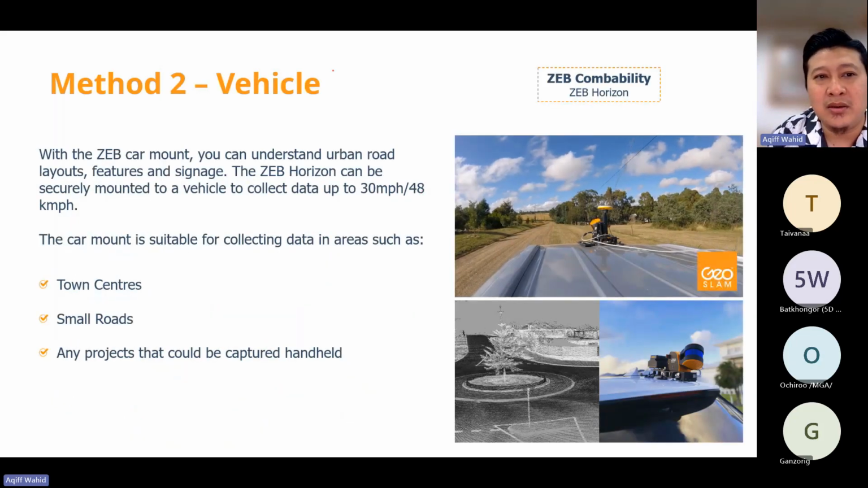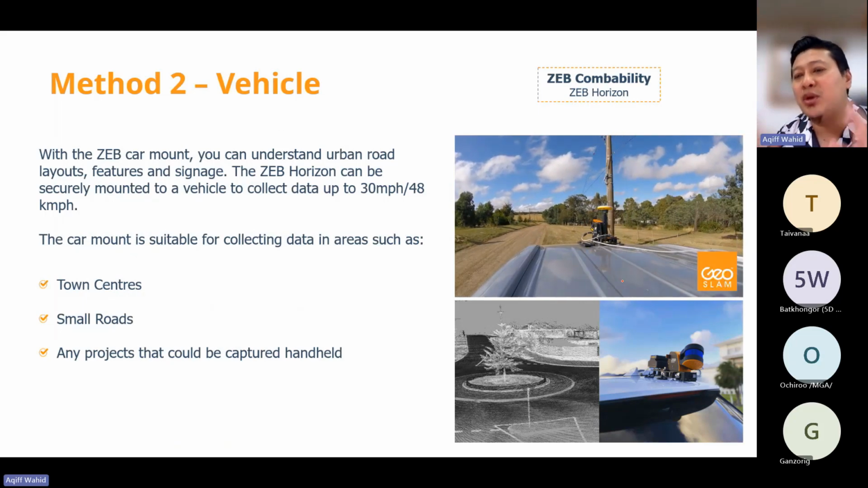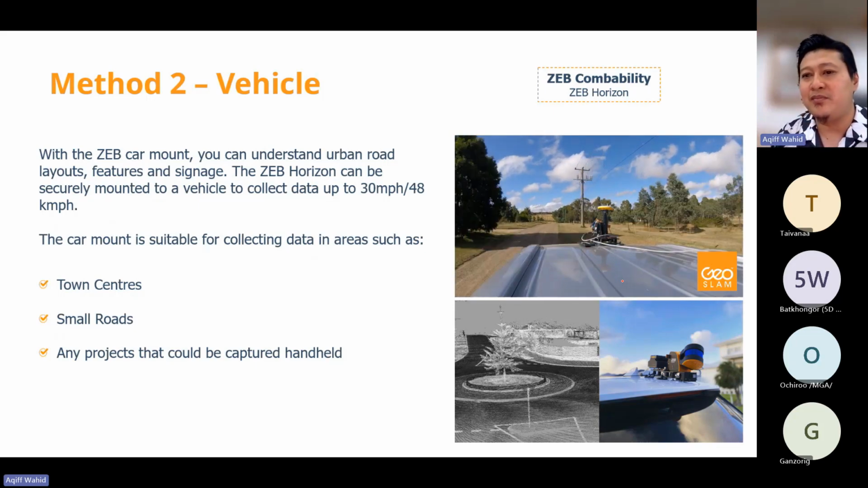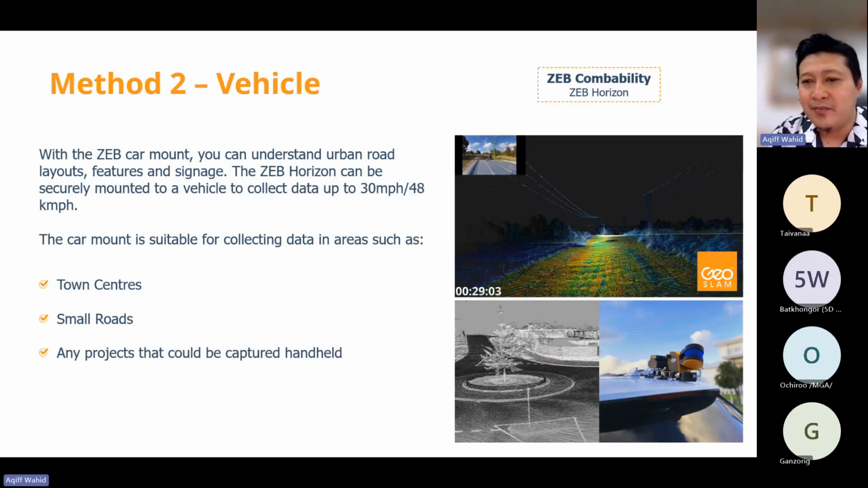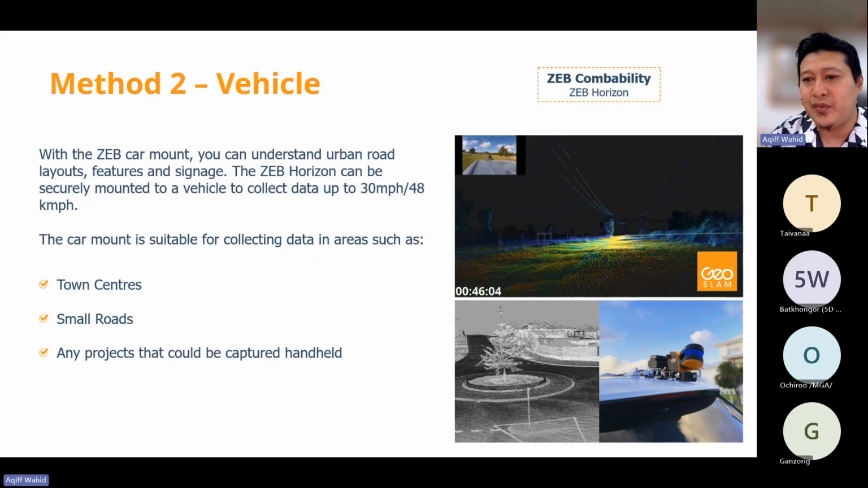And also method number 2, flexibility that you can use is, let's say you want to map a long road, for example, you can attach it to a car and then you can just drive along and capture all the data along the road, like this one.